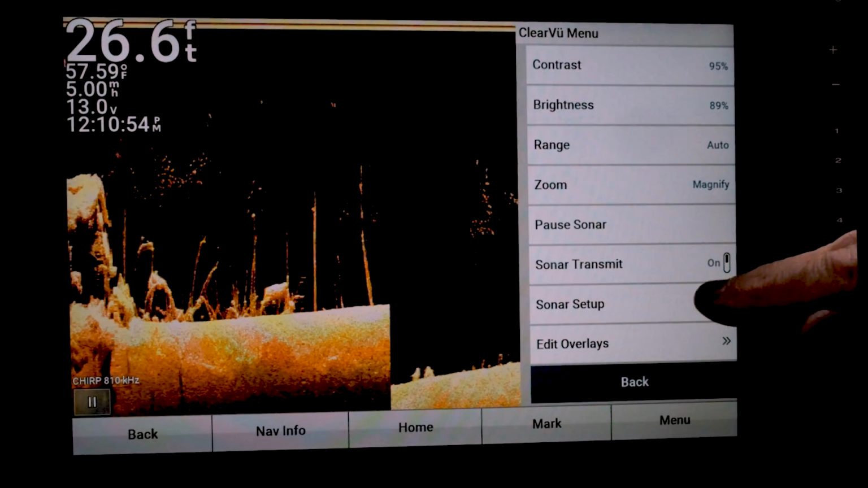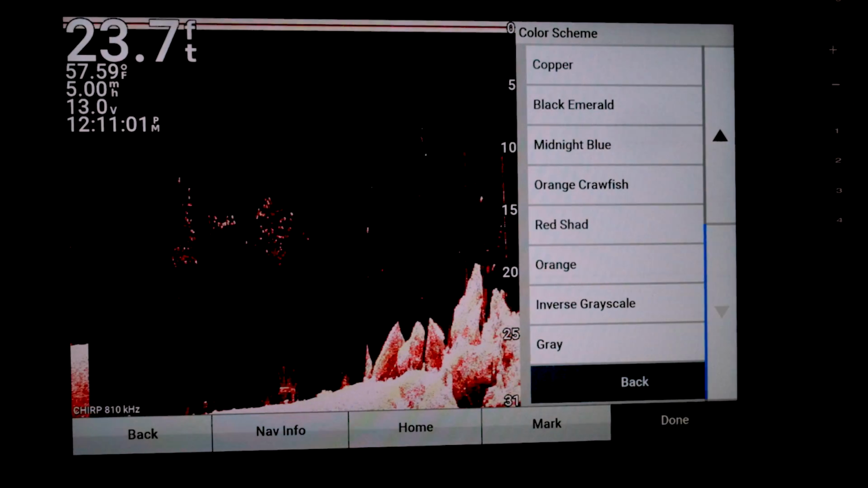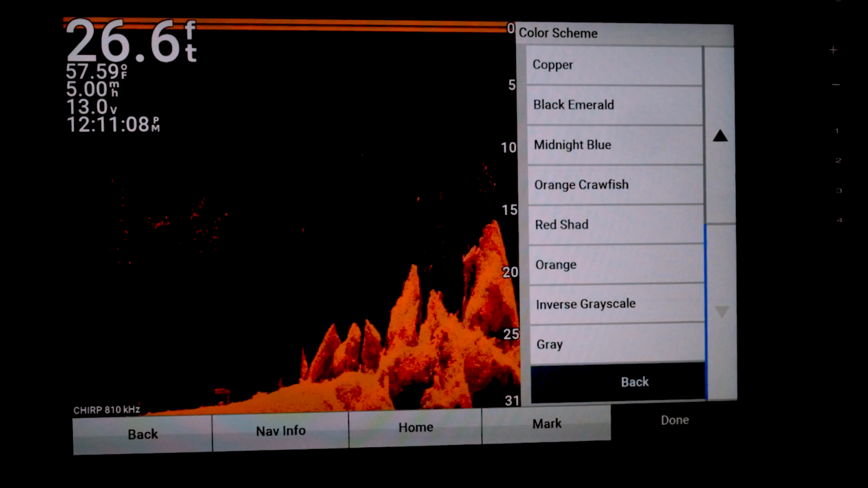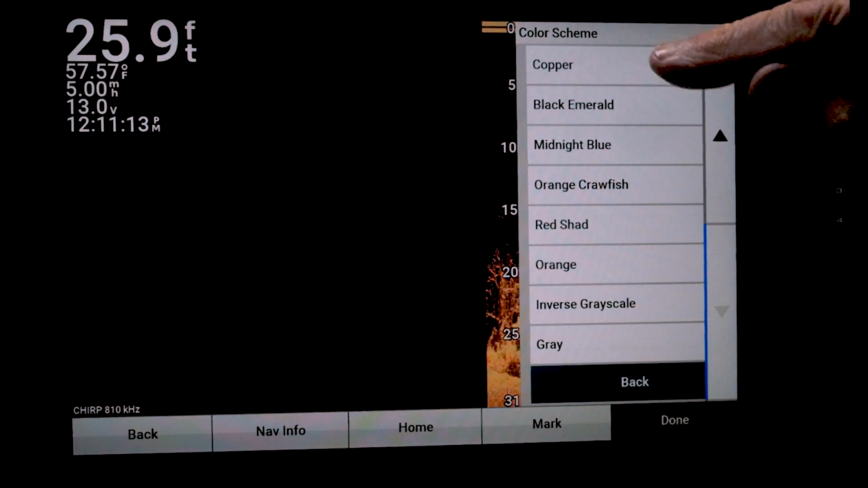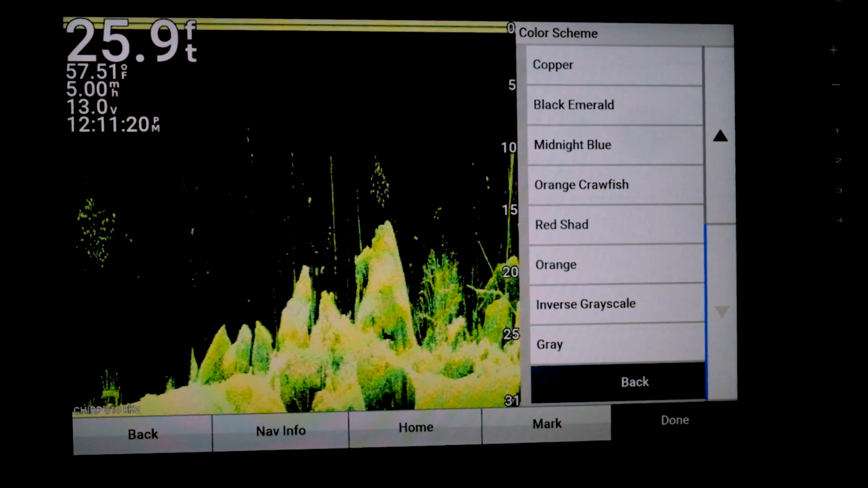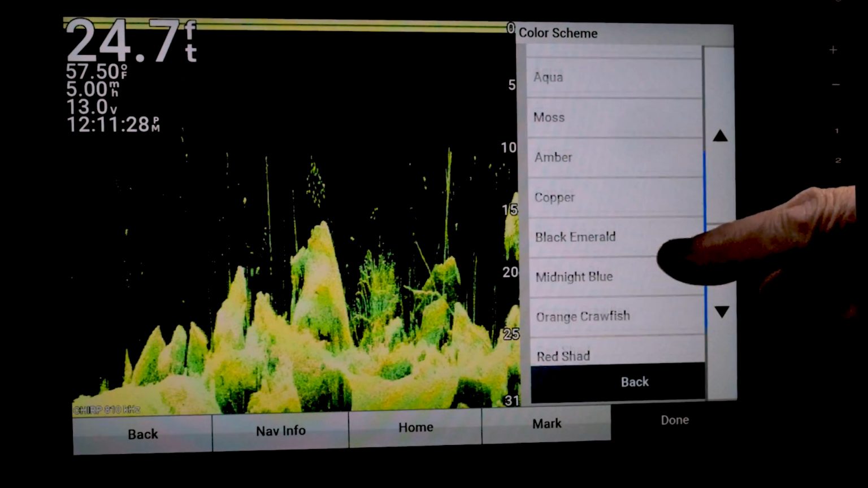I'll take a look at a couple others while we're here. See, red shad. That's an interesting one. And we got orange. I don't much like the orange myself. Copper, which is kind of the dull amber. Black emerald. That one's a really bright moss. That's a pretty neat color too.